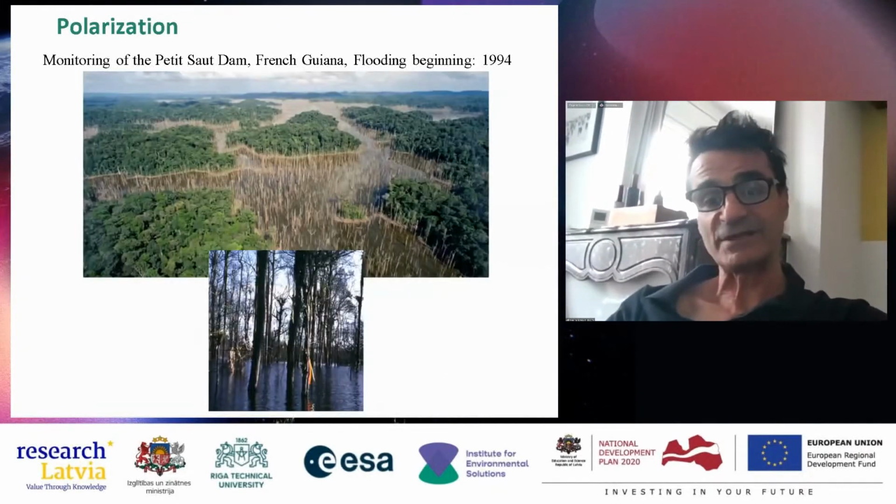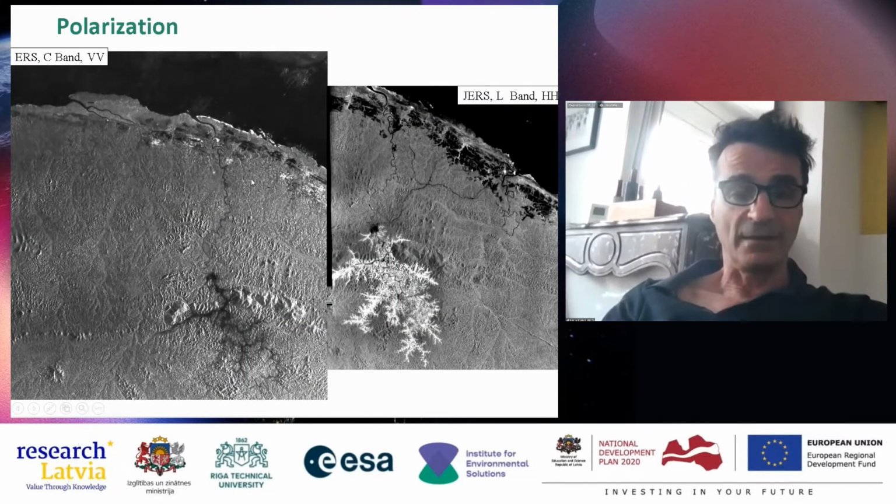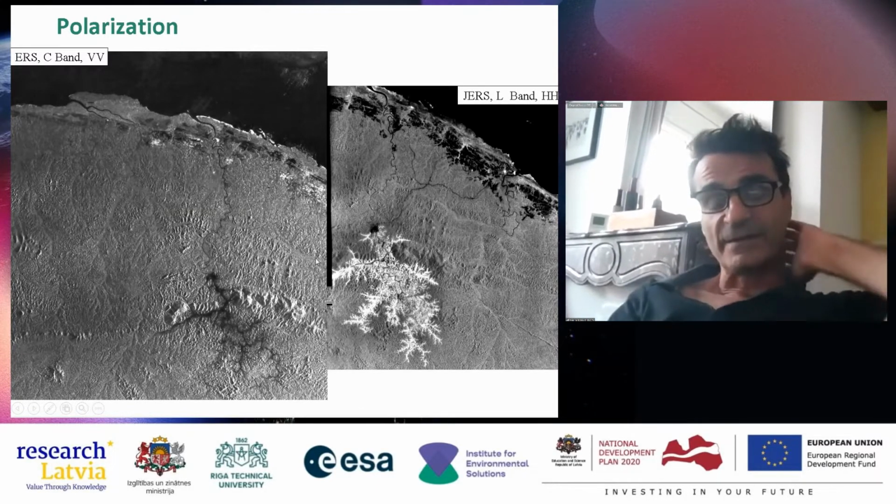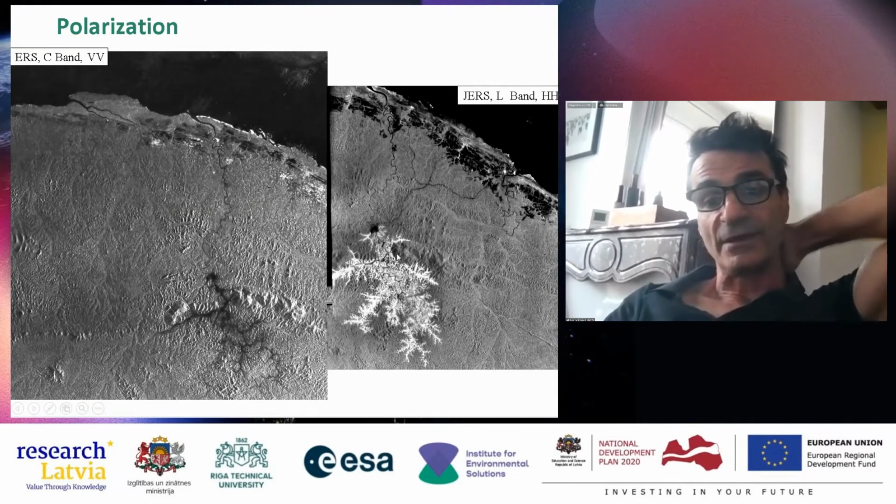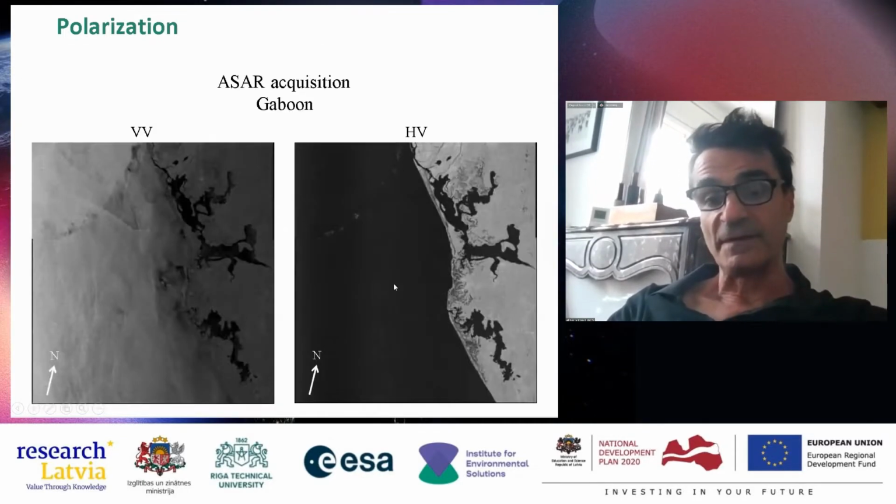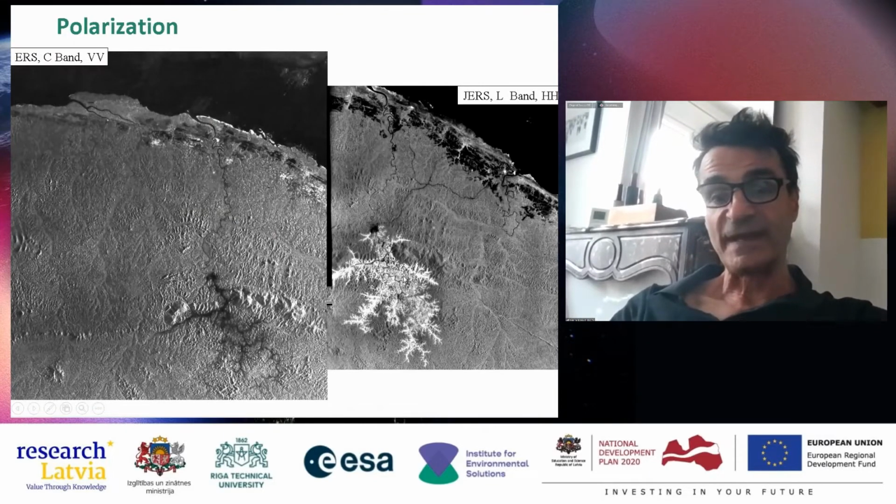And then you get just the trunks, and so it's the reason why here in HH polarization again, you can see all this lake due to the dam, which is really bright, and it's not the case in VV polarization.